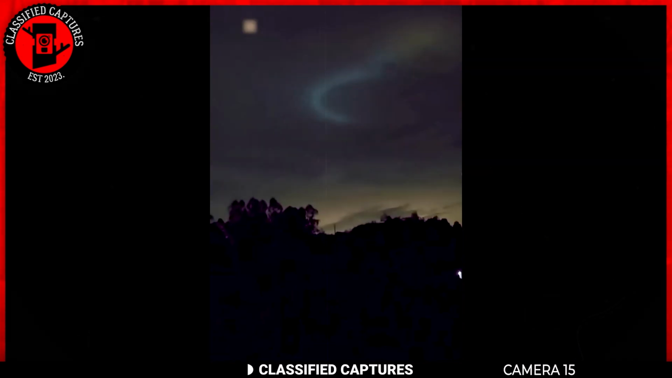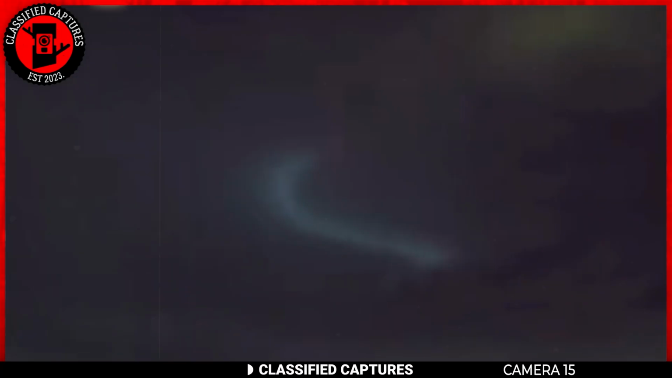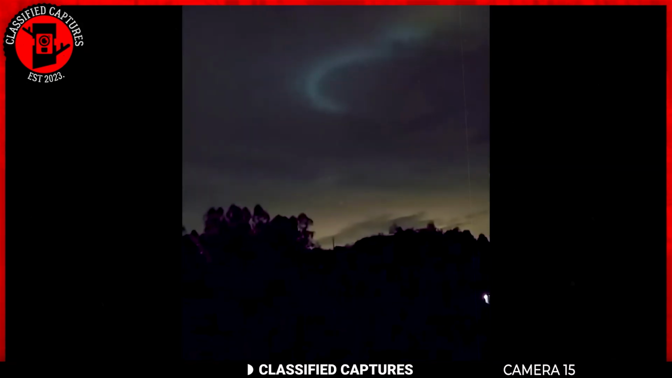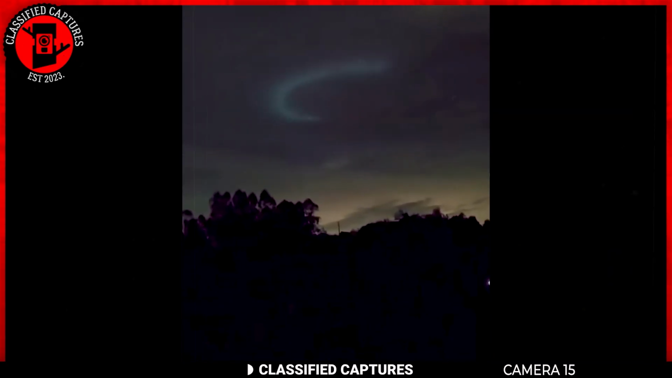I don't know, but you tell me what you think that is. It looks like something out of an arcade game. In this recent and intriguing footage, a peculiar light was observed moving in circular patterns in the night sky. The unusual movement raised questions about the light's origin and nature, as stars typically don't exhibit such behavior.